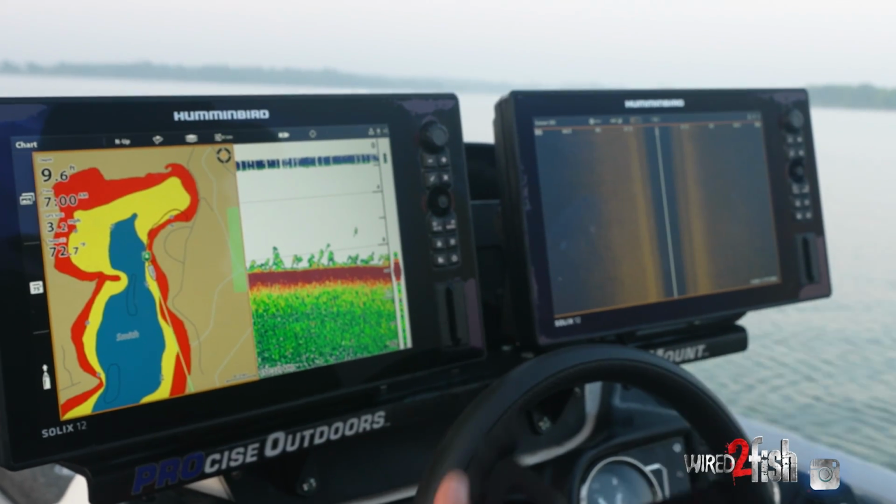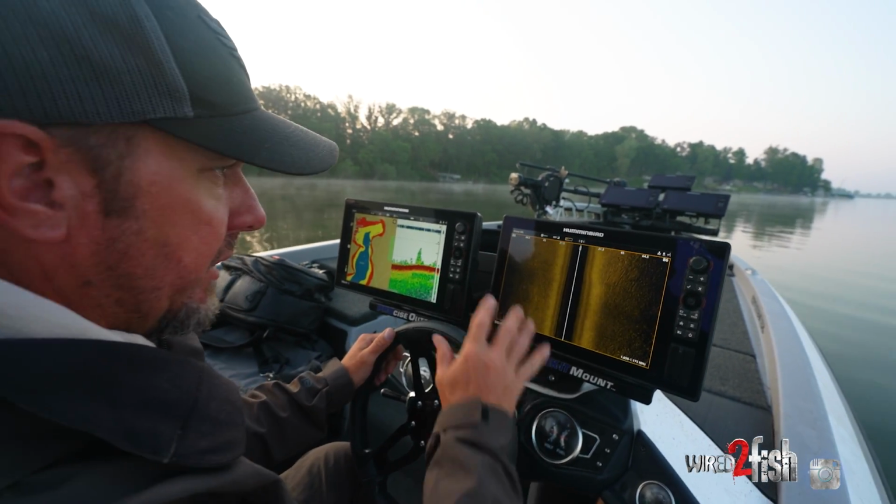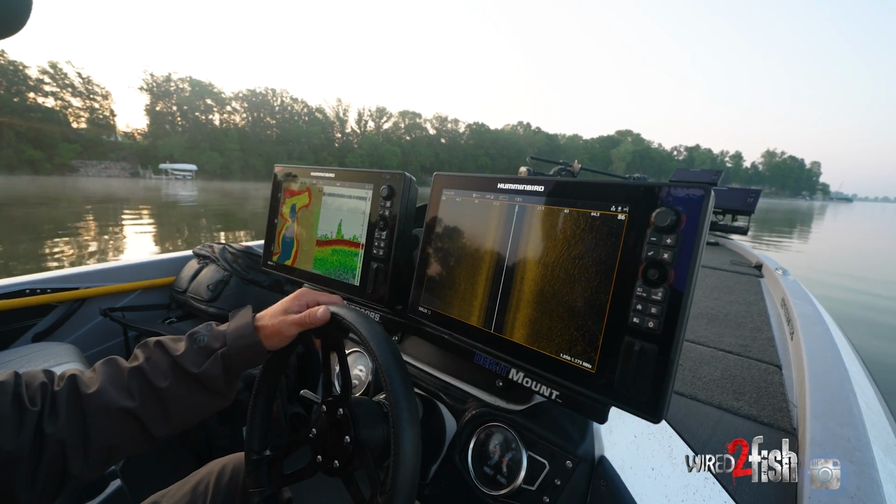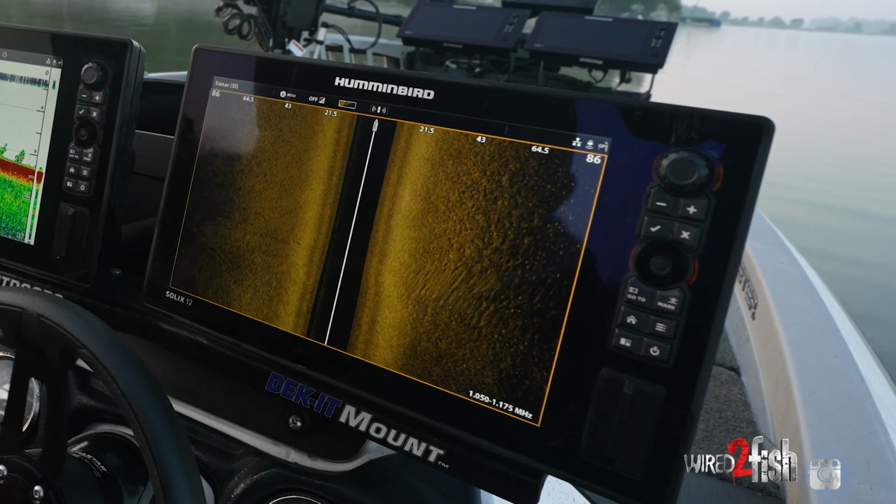Back there when we first started graphing, it was real muddy bottom. Now we kind of got into a hard bottom area here. There could be a vein of rock anywhere on this hard bottom or an isolated boulder, and a lot of times that's where some of your biggest fish live.